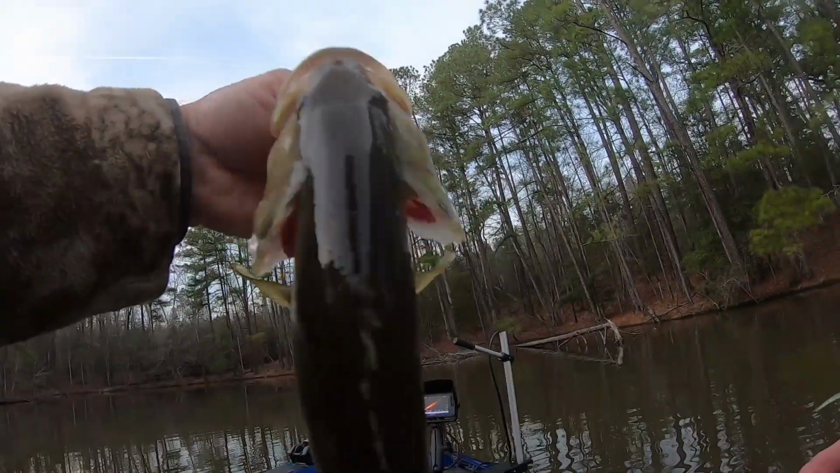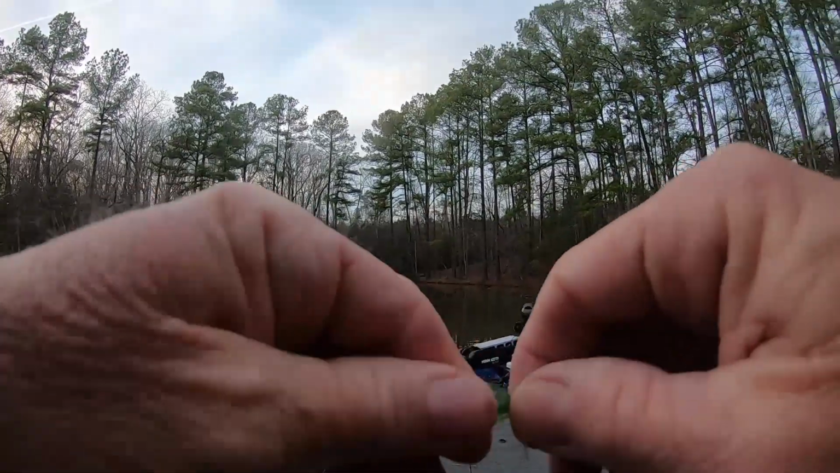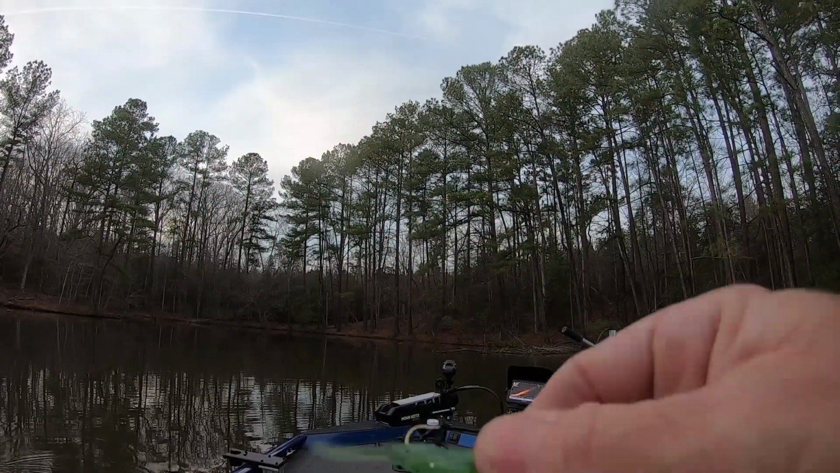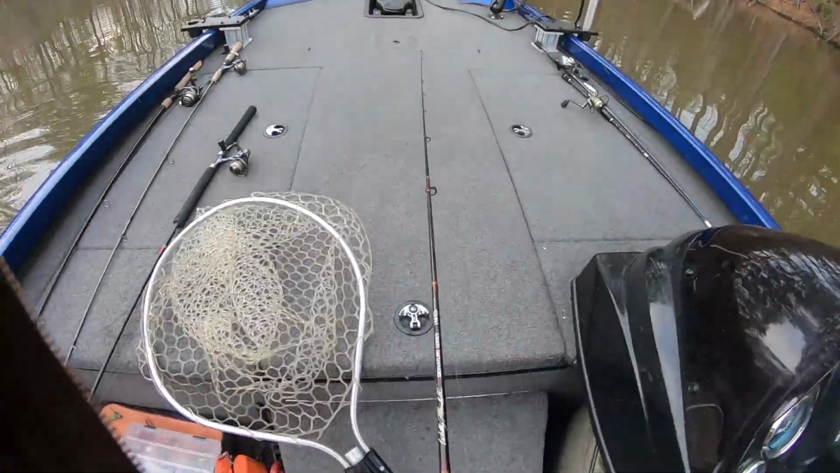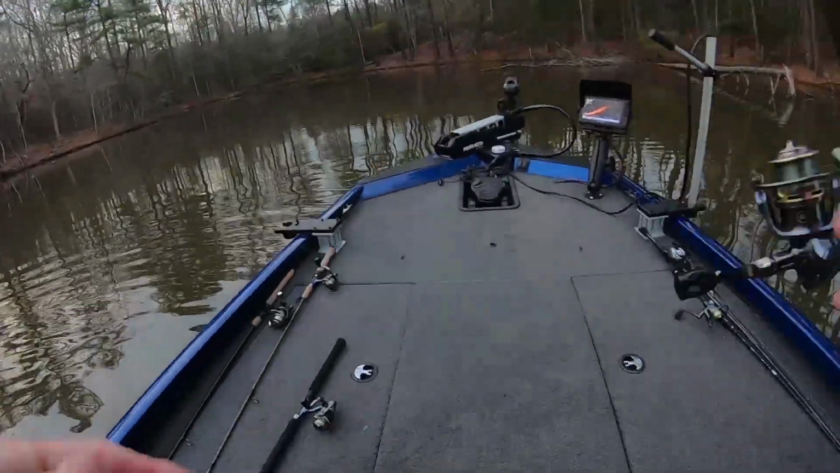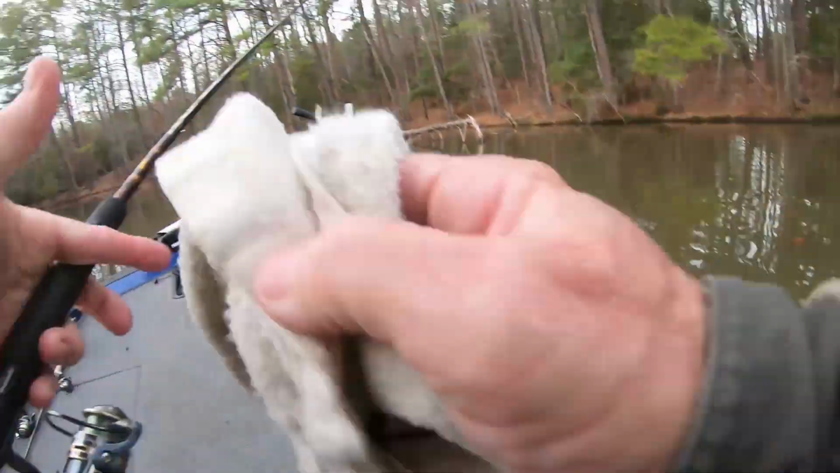He's fat, isn't he? All right, this is the one that's a lime. He's got a couple of silver flakes. The lime took over. It's supposed to be green and pearl, I think, and it's green and pearl mixed. But as I'm showing y'all, they're catching fish.